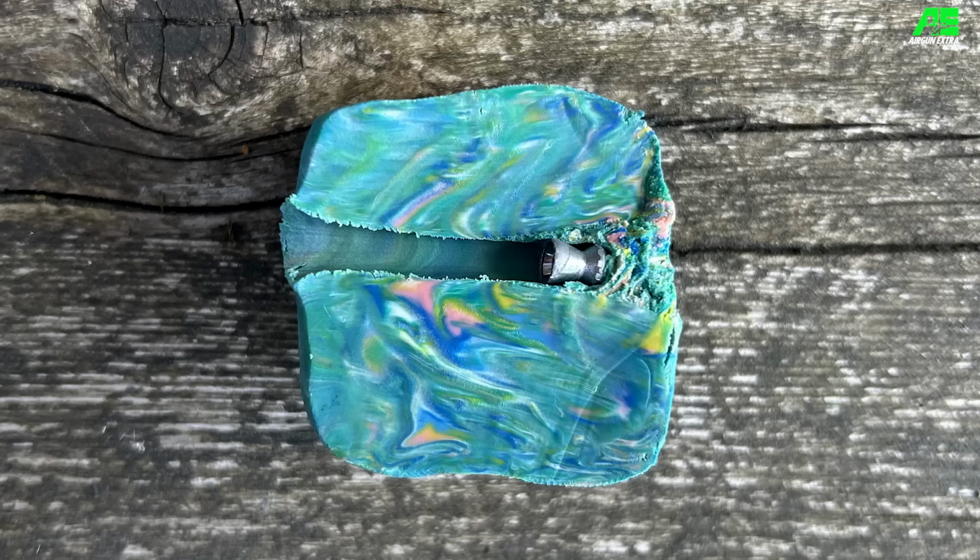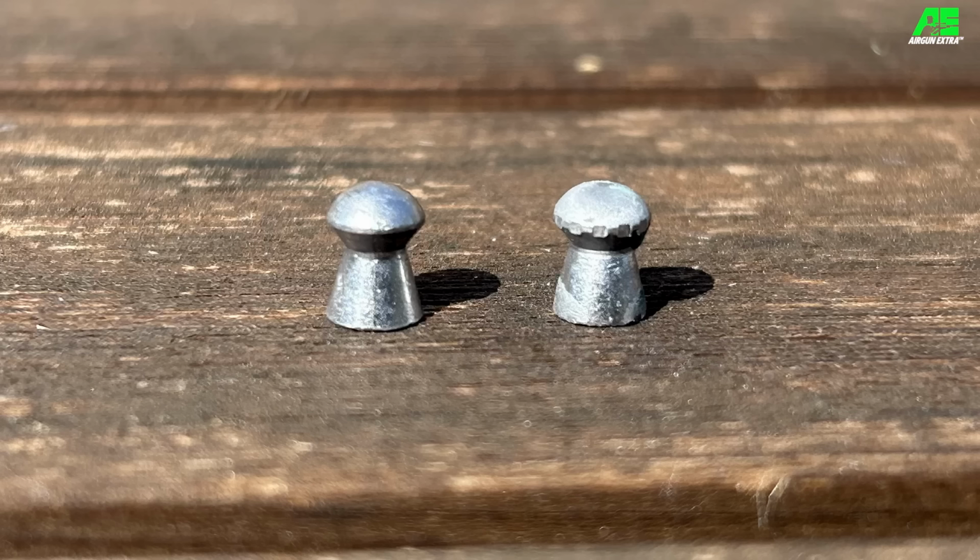So the penetration test, now that's nothing too scientific. I just shot a pellet into a cube of plasticine at 15 metres. And the .22 calibre Baracuda 15 penetrated 38 millimetres, which is about what I'd expected. And if you look at the image showing the pellet that was retrieved from that plasticine, on the right, it didn't actually deform a great deal.